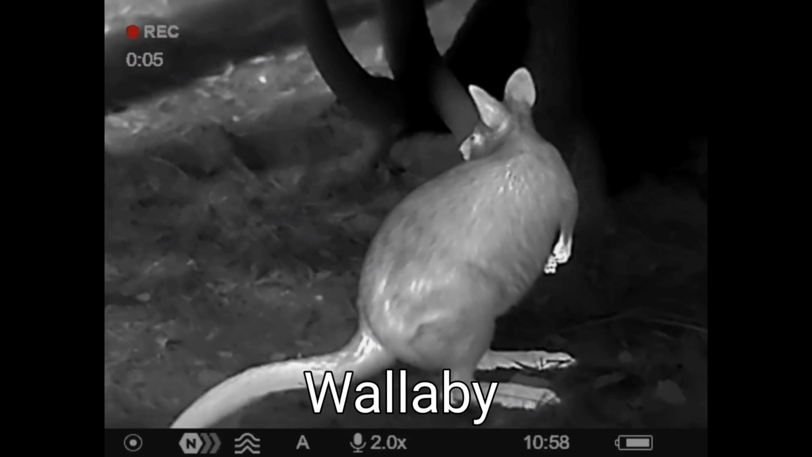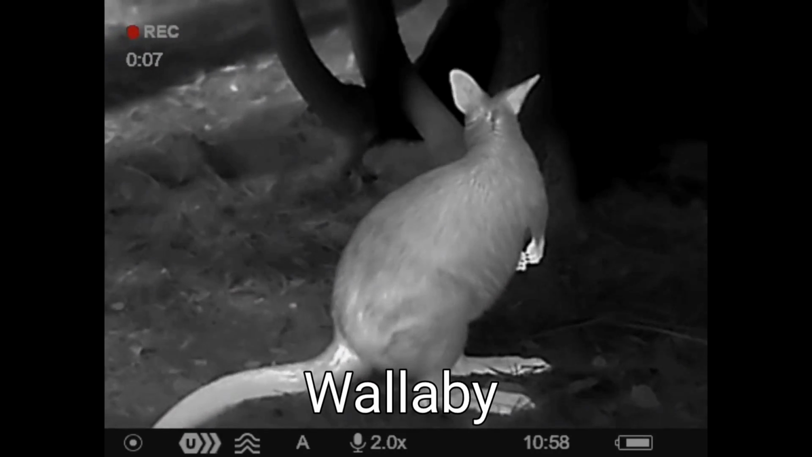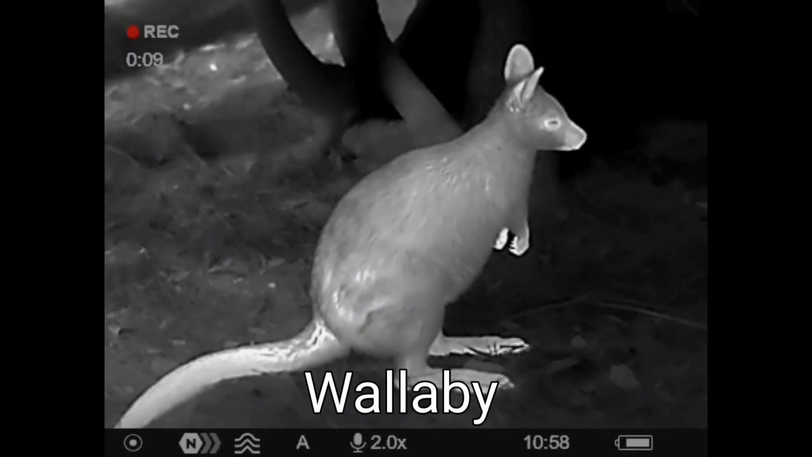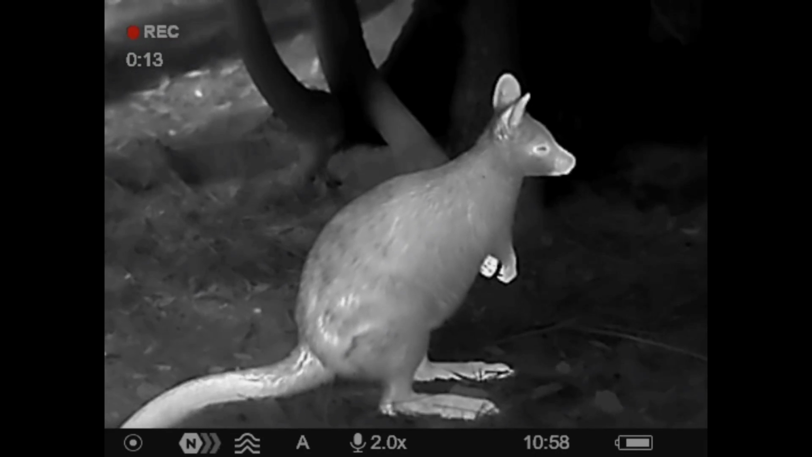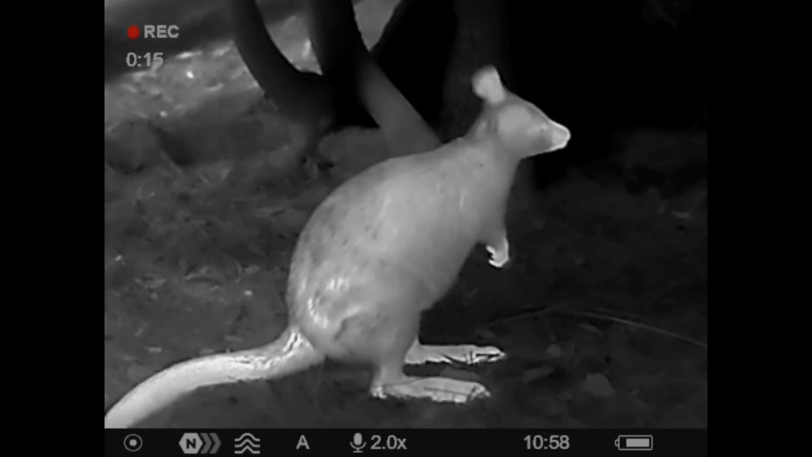I think the overall image from this little device is really good, and there's a few aspects like the removable batteries and the big one, a laser rangefinder, that boost the value factor for the price point. I've had this device out in the field now for about 40 hours all up, which is a fair bit of time. Hopefully I've got a good gauge on it and I can pass that opinion on to you guys.